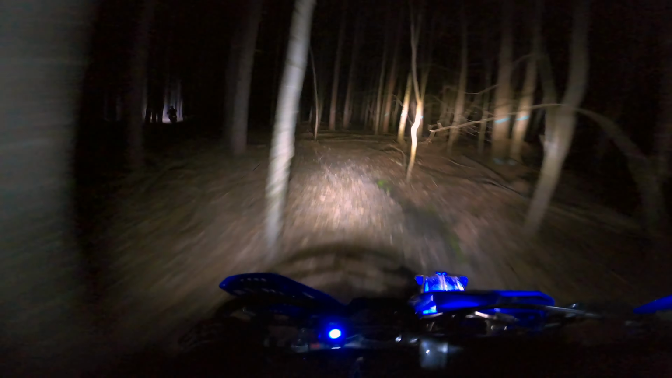You know, some trails can get boring. But if you ride the same trail at night, it just changes everything. It's like a brand new trail.